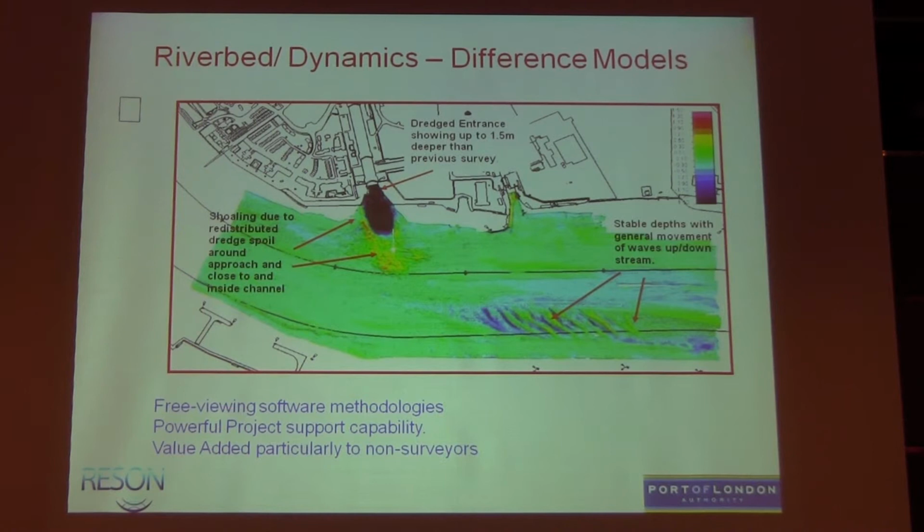Critically for our day-to-day work is that simple idea of just a difference surface. This is a difference of an area of about 2 kilometers of the river, surveyed in about an hour and a half to 2 hours. There's been some water injection dredging here, so the blue are areas that have got deeper, the red and yellow are areas that have got shallower. This is a sand wave area that's probably moving up and down twice on a tide, so the critical depth over the top of these sand waves hasn't changed that much.